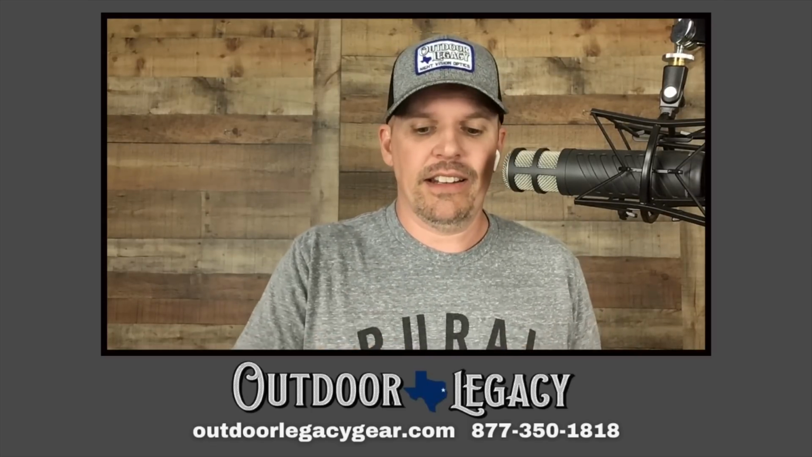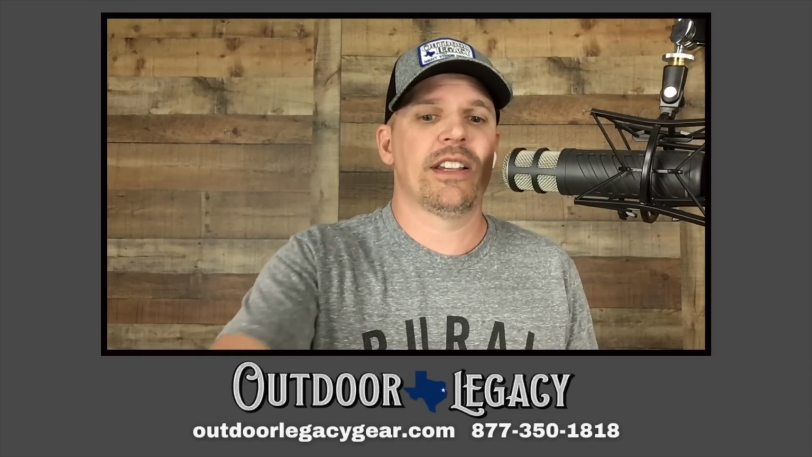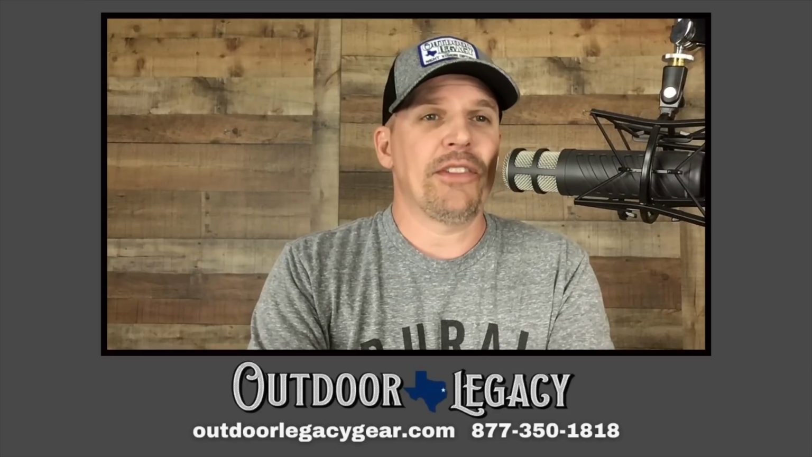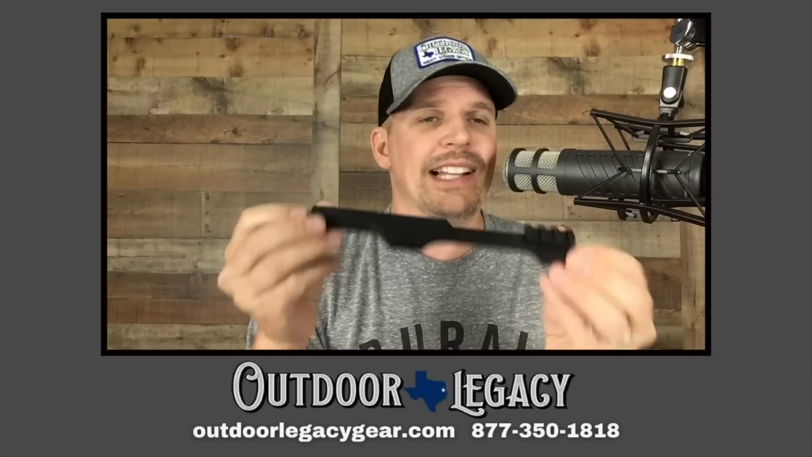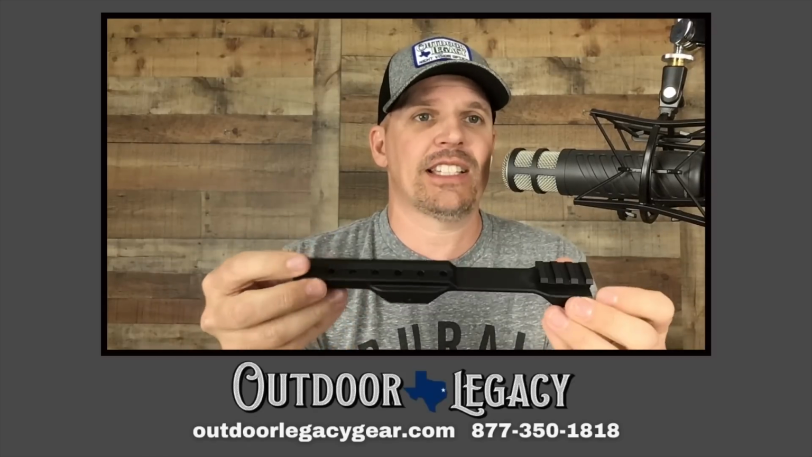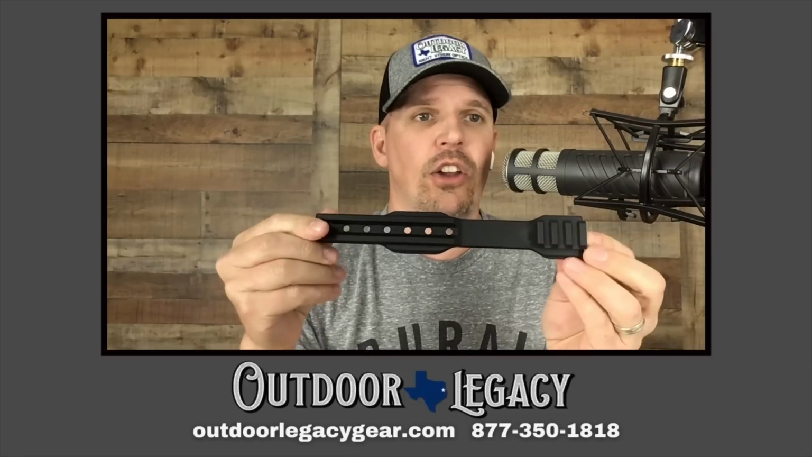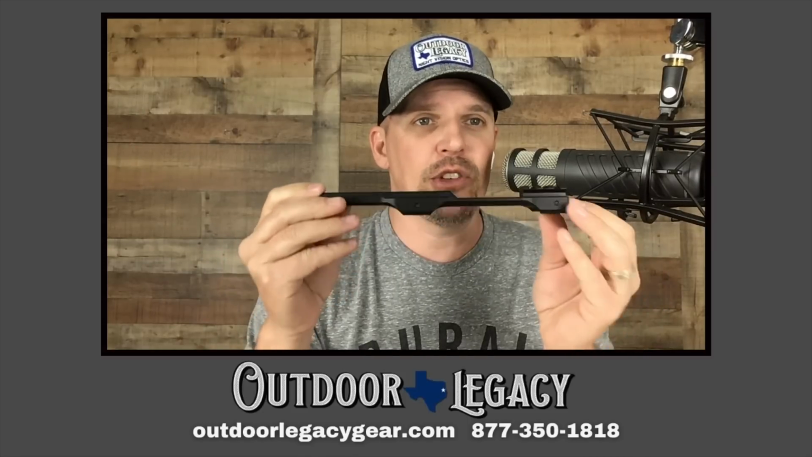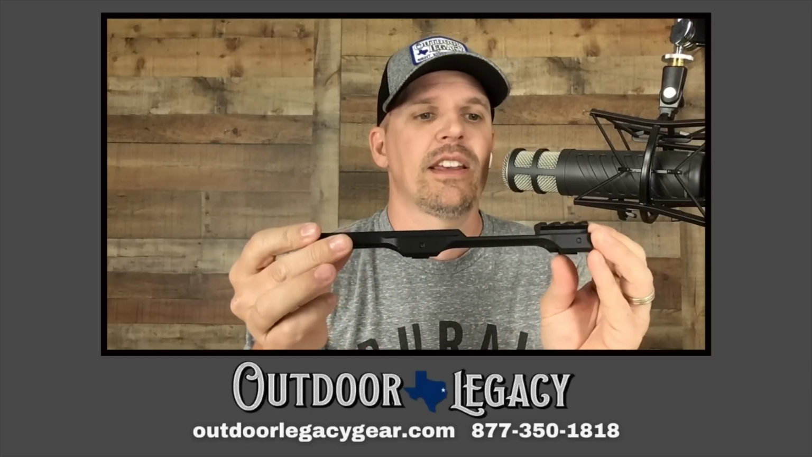Yep. Again, I think if you're going to take it off and on your rifle, you're going to want to get that American Defense Wraith quick detach mount. If you're going to try to mount this on a bolt action rifle, anything with a fixed stock, you're absolutely going to want to get one of these long mounts. Again, they are not quick detach. If you take this off, you will have to re-zero.